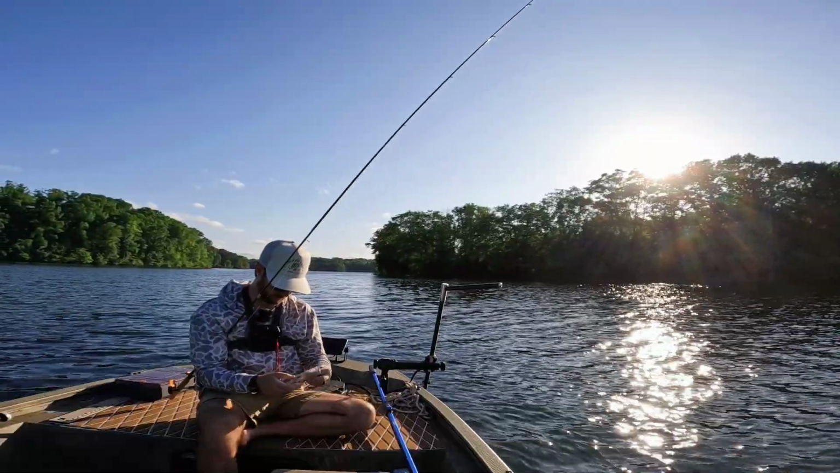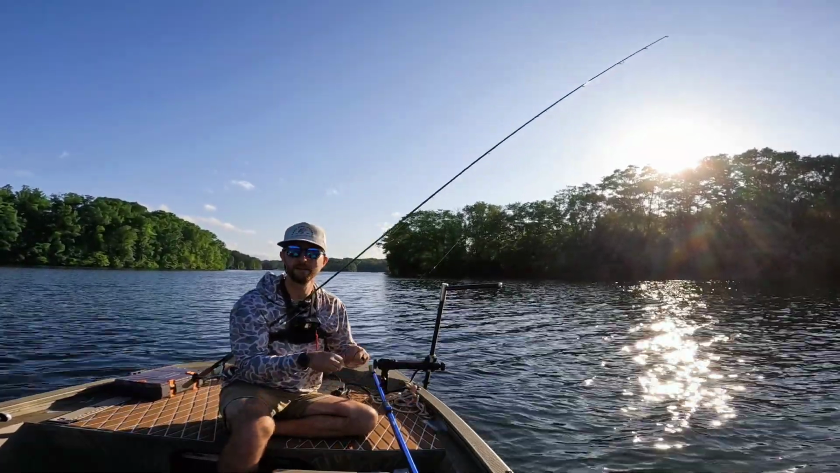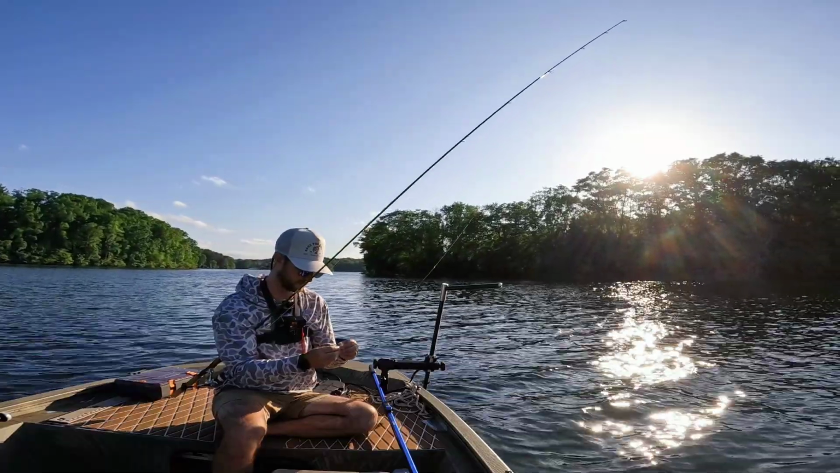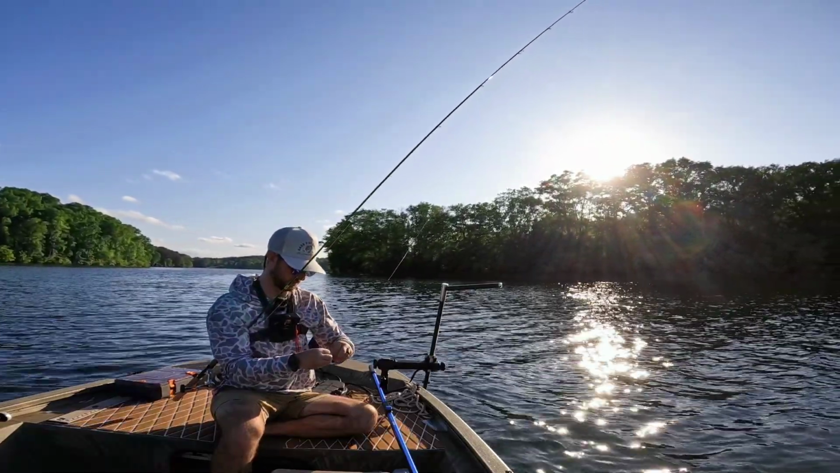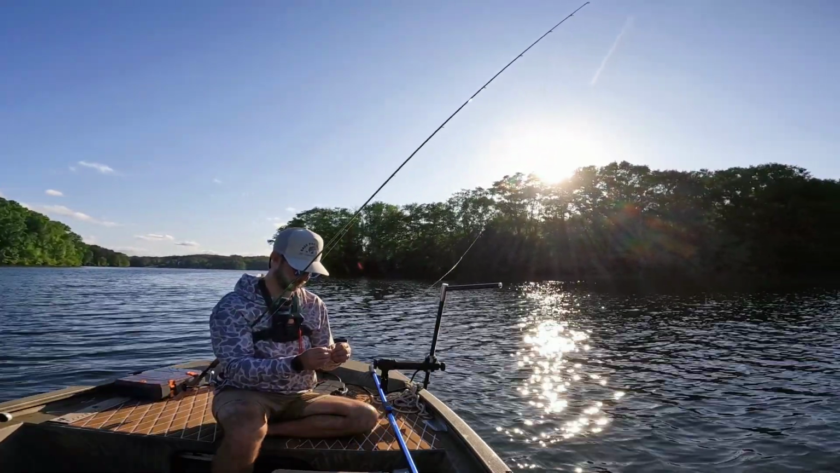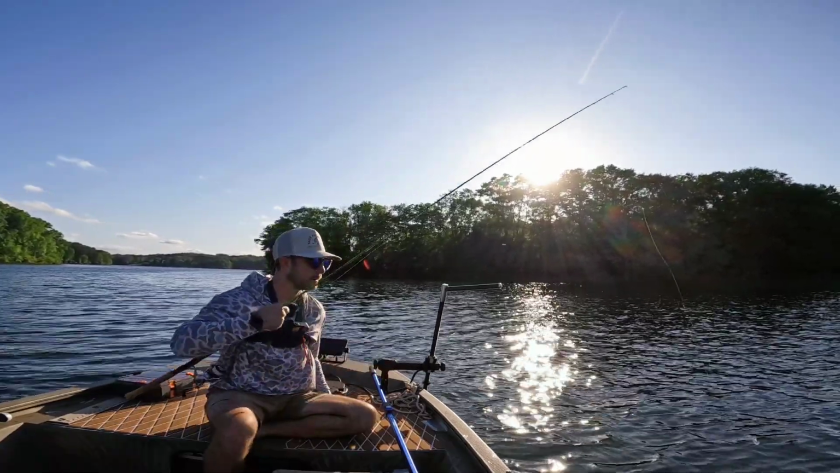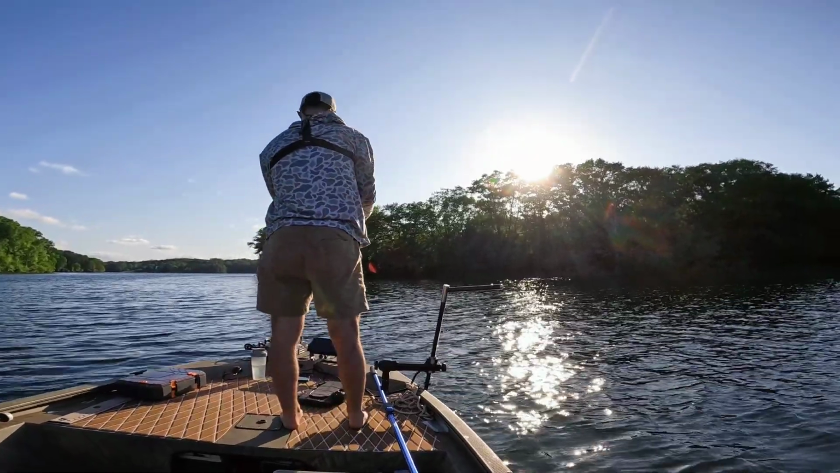It's a lot of fun catching them like this. I love throwing the brush piles. It's probably my favorite way to catch them. I like open water, but it's just kind of annoying sometimes when it's super windy, and I've got an aluminum boat, so it gets very difficult at times. But man, is this fun.